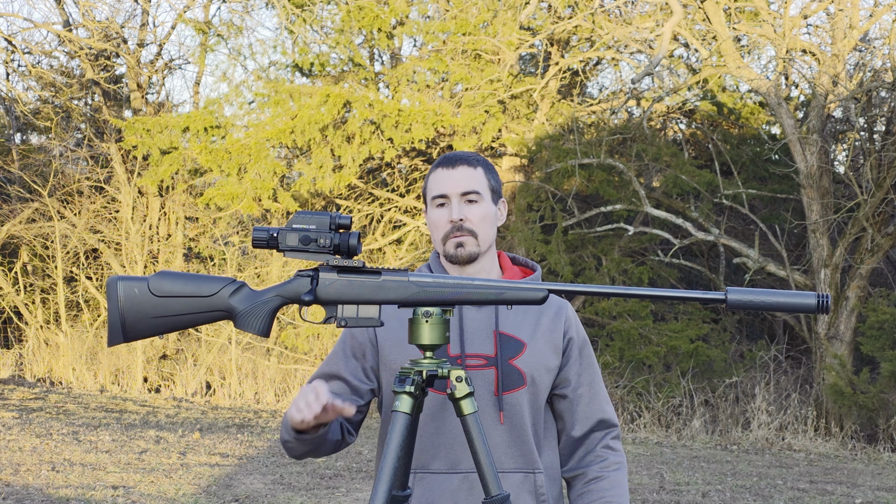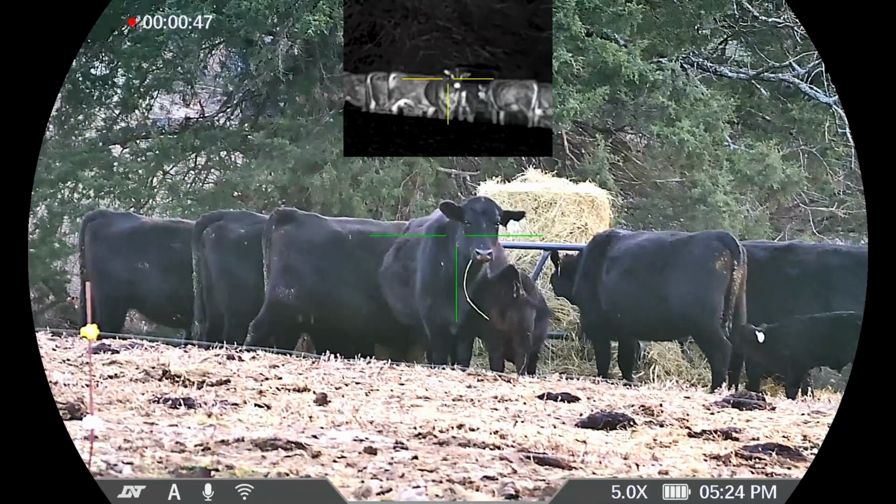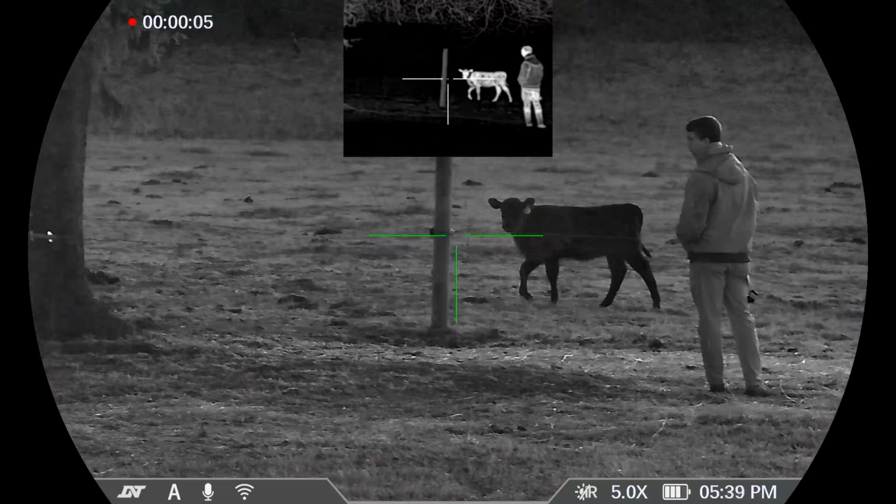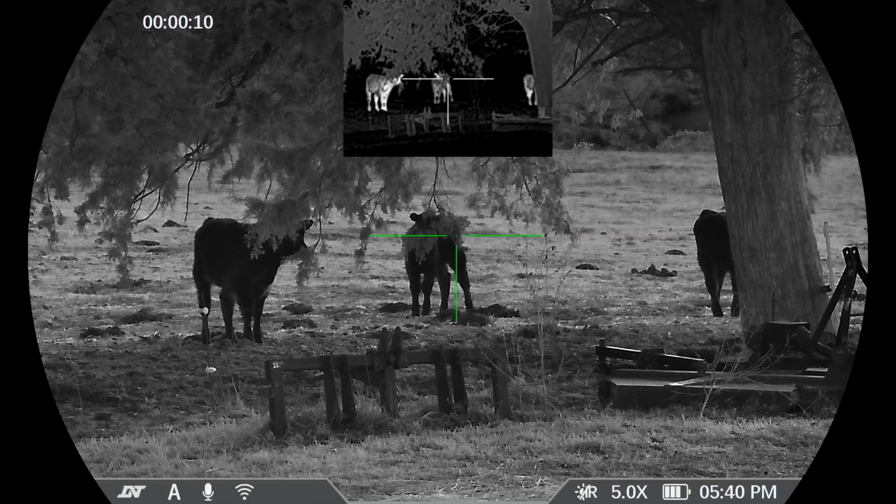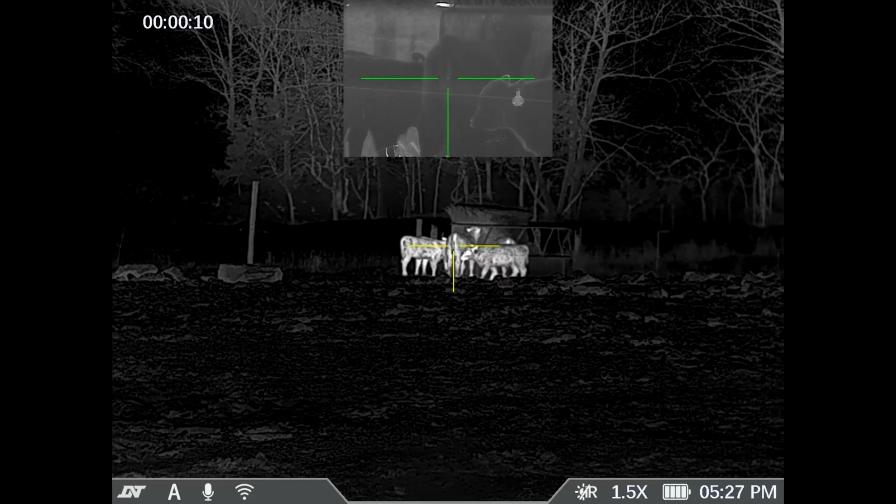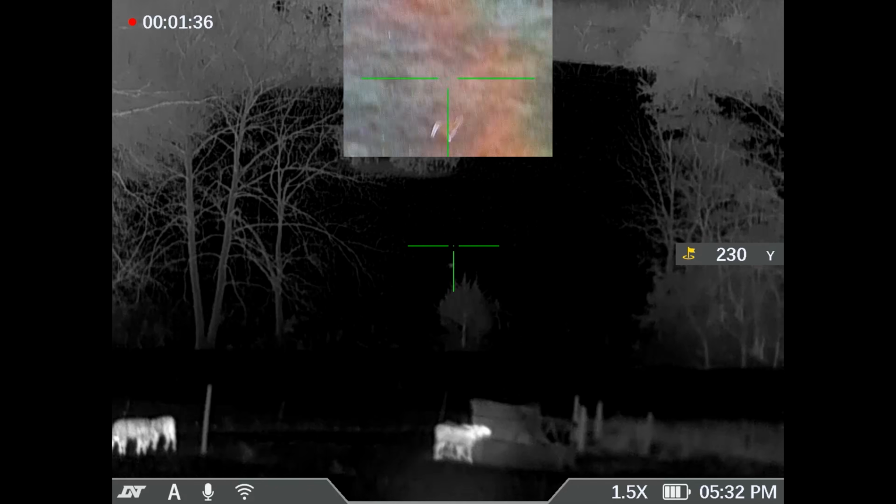All right, so overall, my thoughts on this scope, we were really impressed. Me and Caleb both use this scope. The 640 resolution is really nice. I think it represents a great value for the money. It's a 640 in the $3,000 price range. I can put up some stuff later on the exact prices on the DNT website, but really impressed.